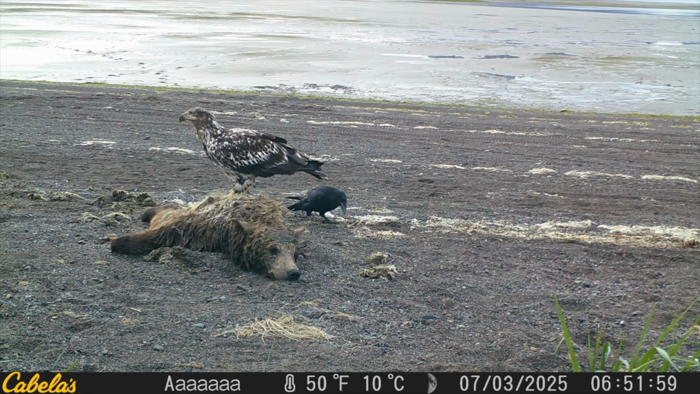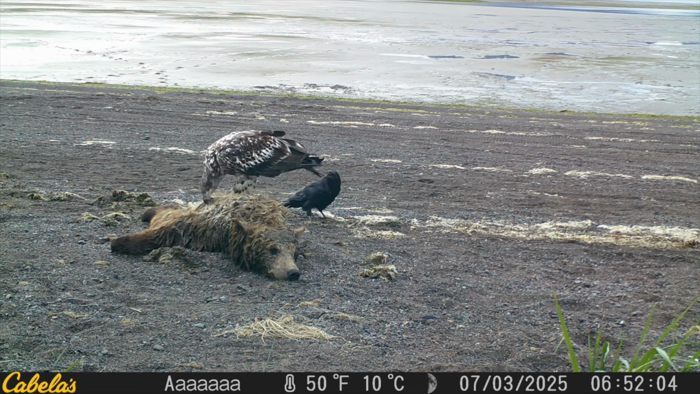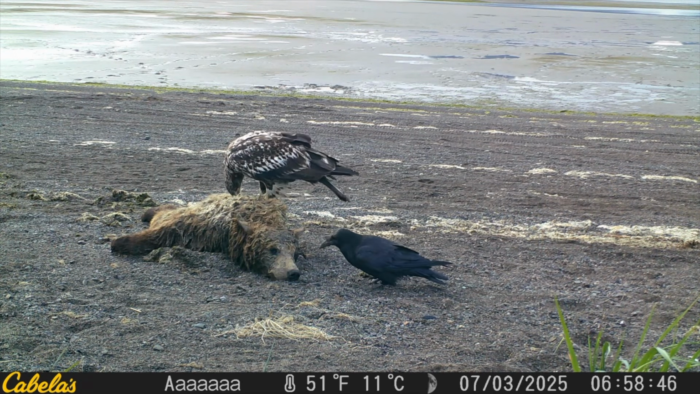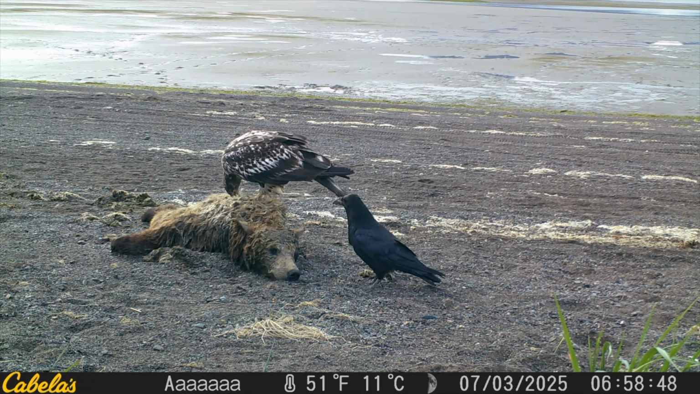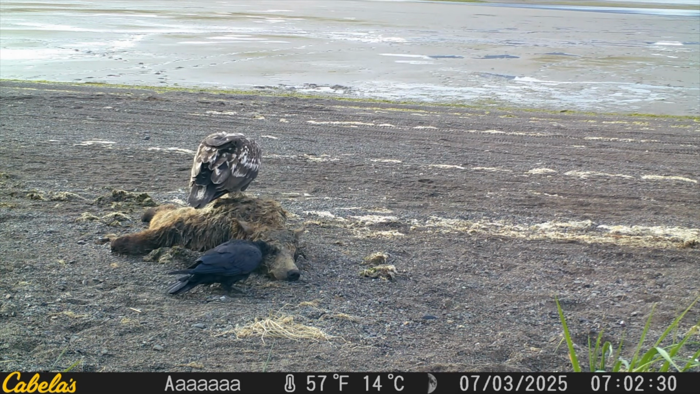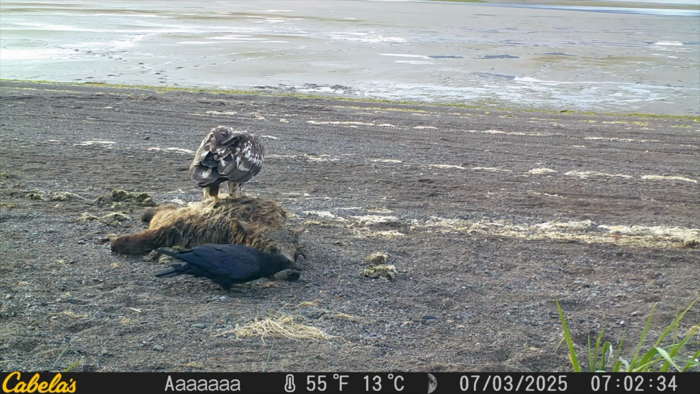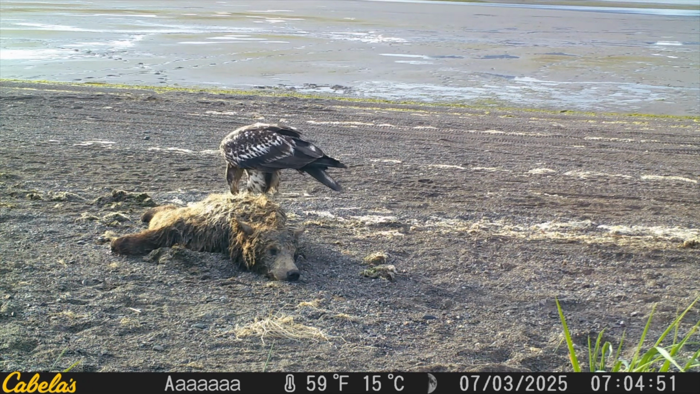But the eagles are the ones that really help break into that hard hide, because at first the ravens had probably a tough time breaking through the bear hide, and then for a while here the ravens and eagle share, but get into some squabbles.